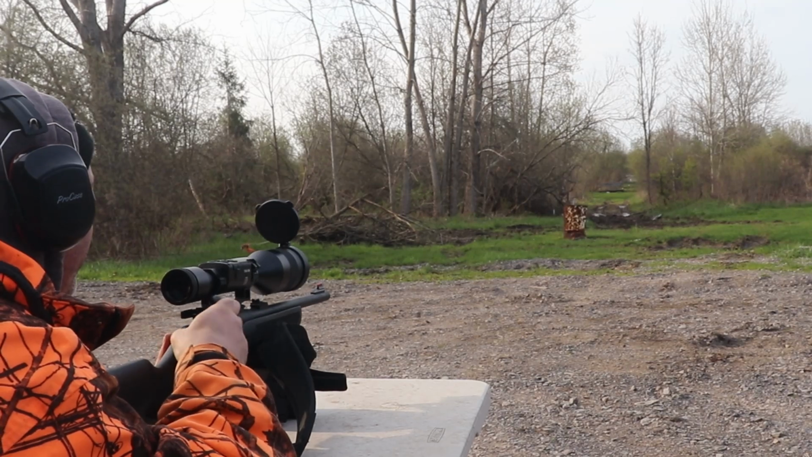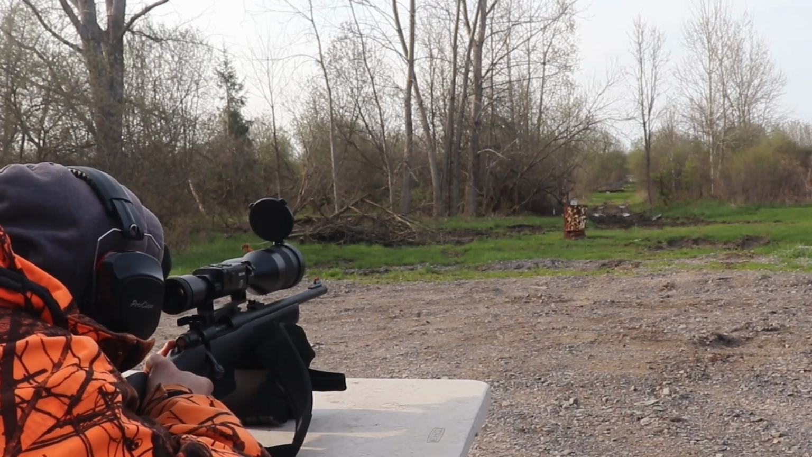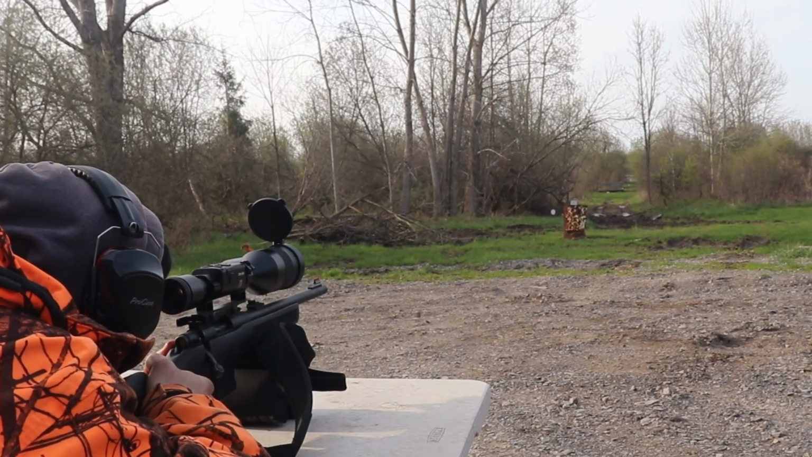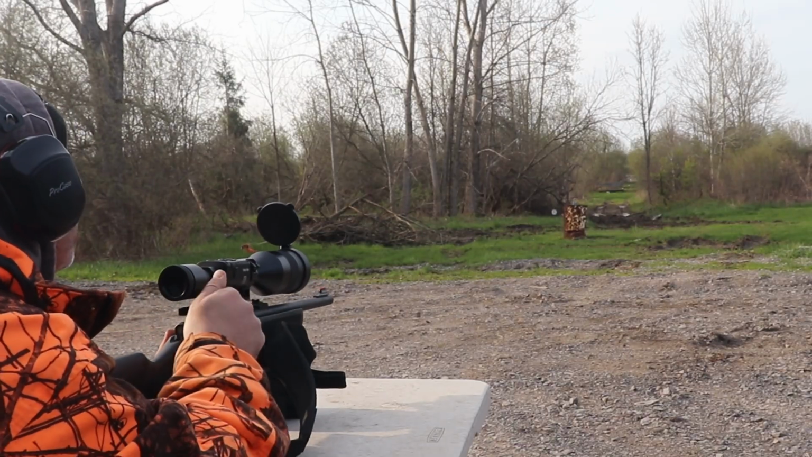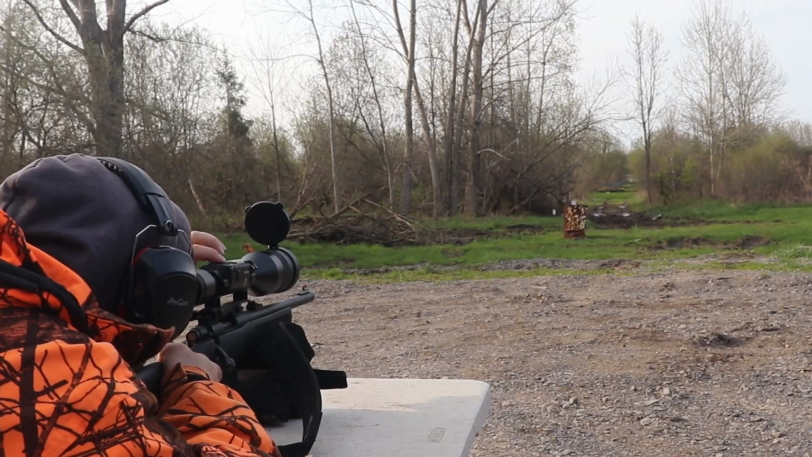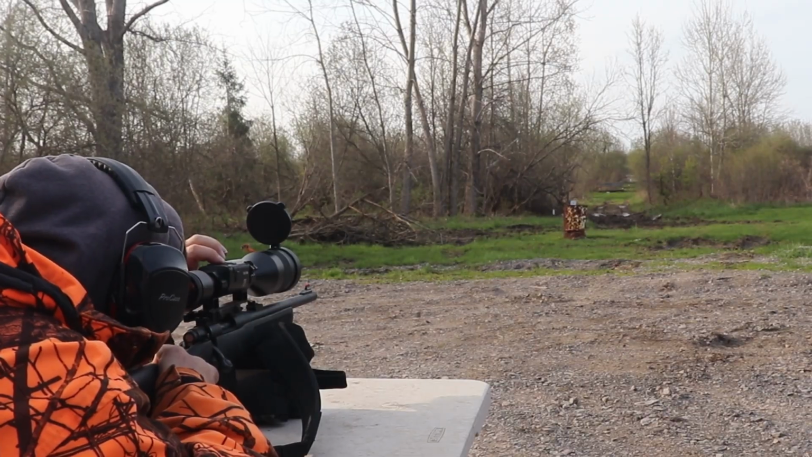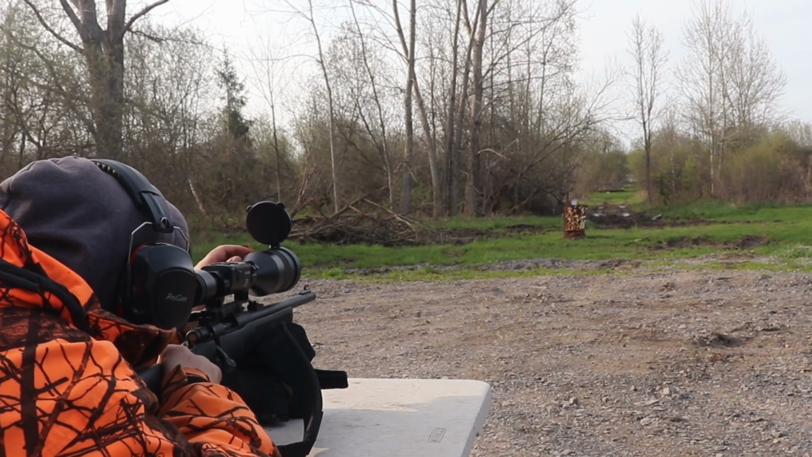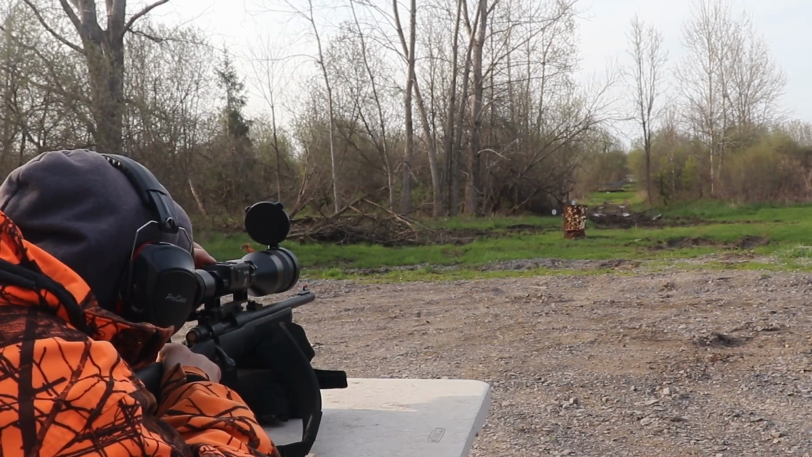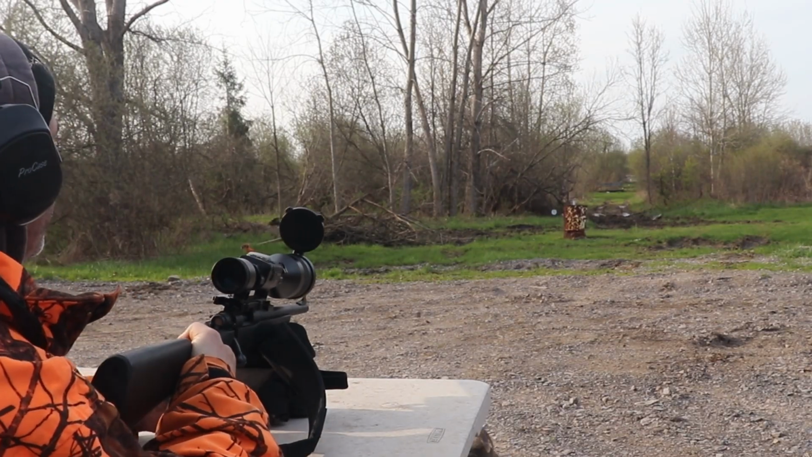Target moved, but didn't hear a good ding out of it. Alright, we're gonna go to that closer one, and zoom and range it. 40 yards. Alright.